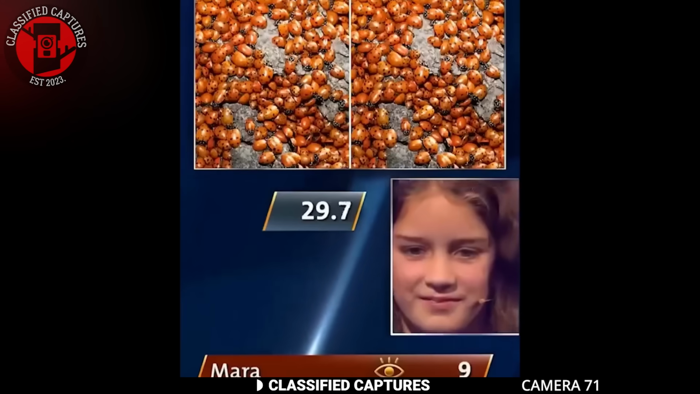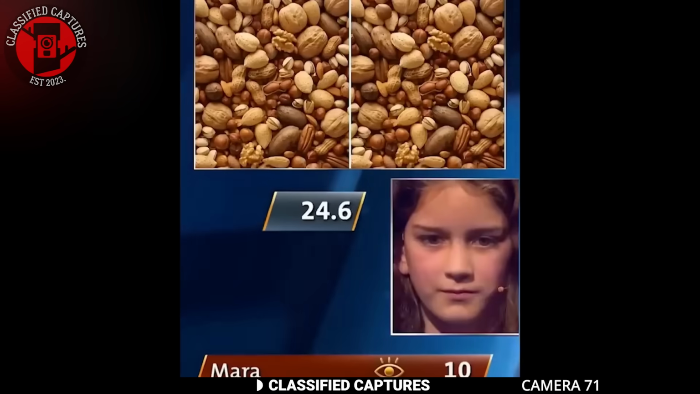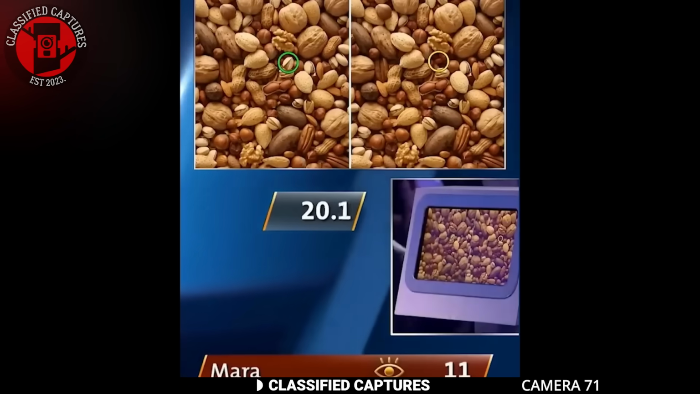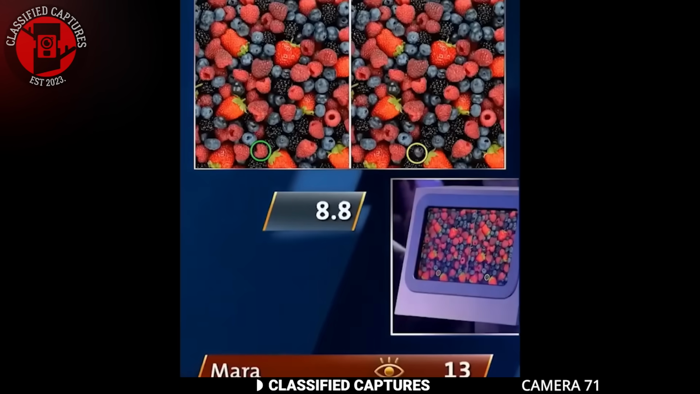Through the therapy, her brain adapted, enhancing her visual perception and allowing her to process complex images with impressive speed and accuracy, demonstrating the power of neuroplasticity. Impressive, huh?